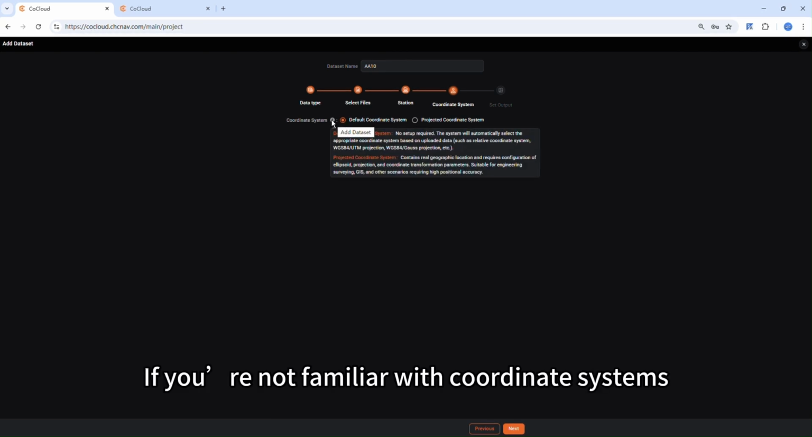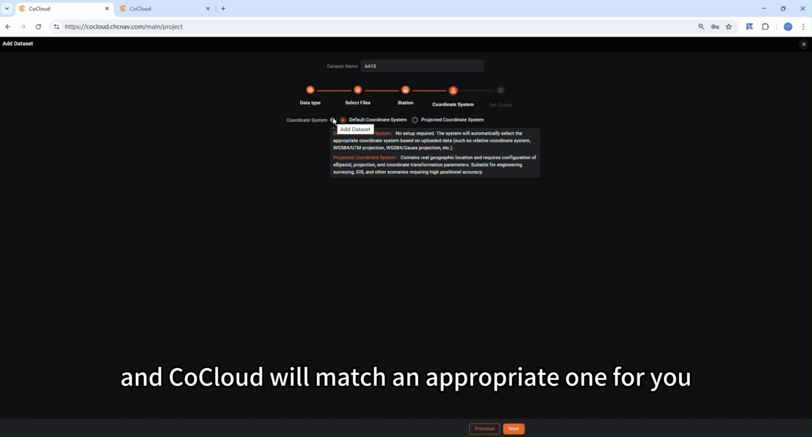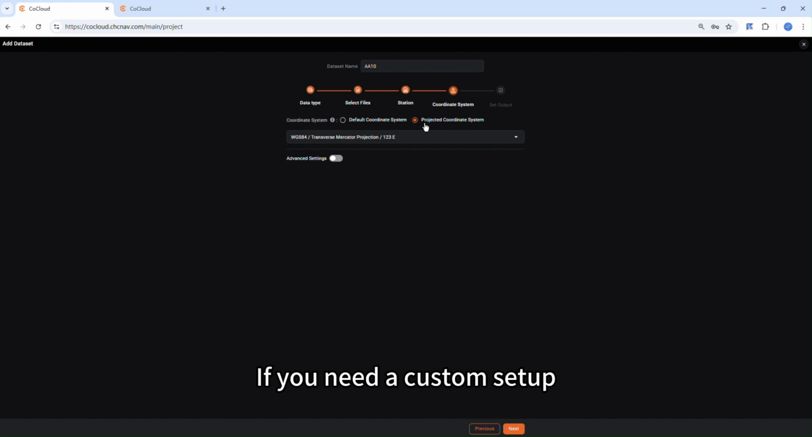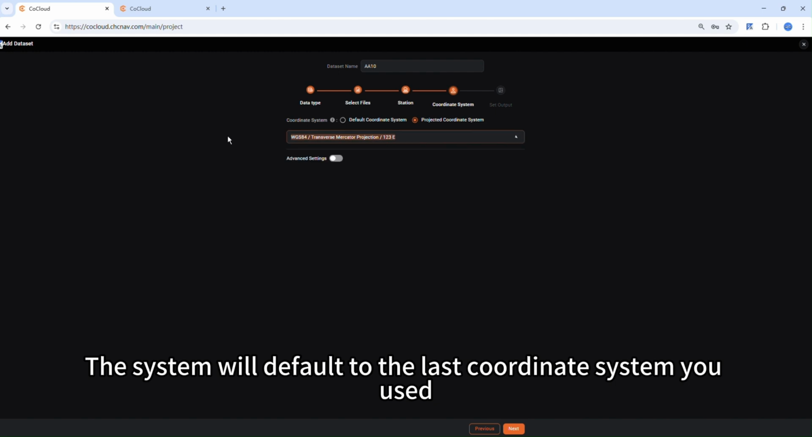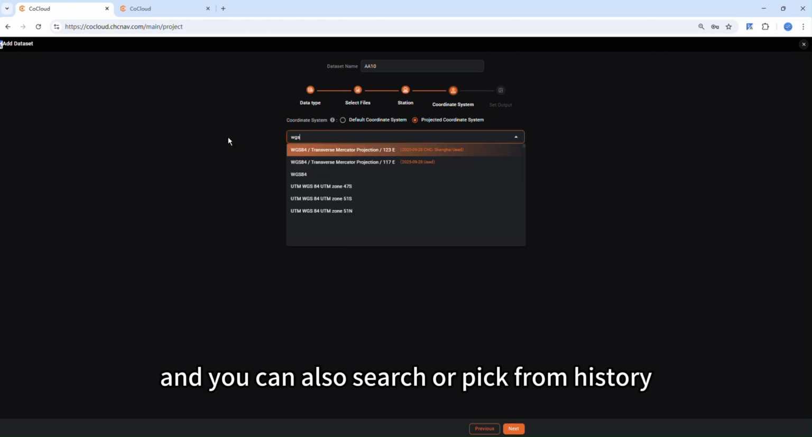If you're not familiar with coordinate systems, simply select the default coordinate system, and KaCloud will match an appropriate one for you. If you need a custom setup, choose Projected Coordinate System. The system will default to the last coordinate system you used, and you can also search or pick from history.